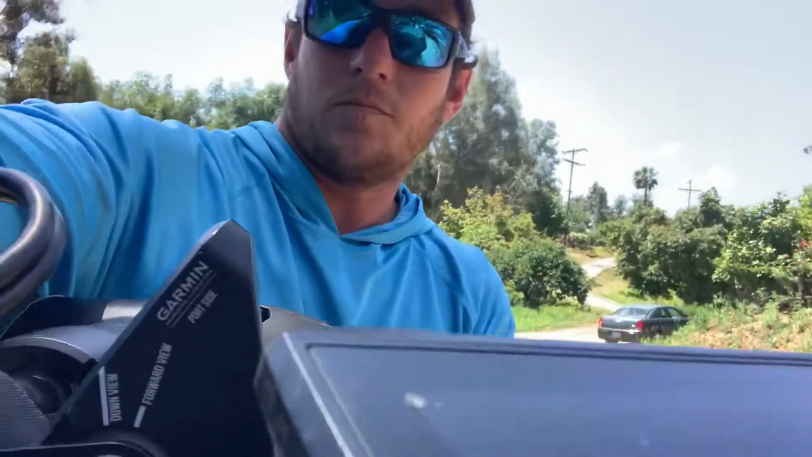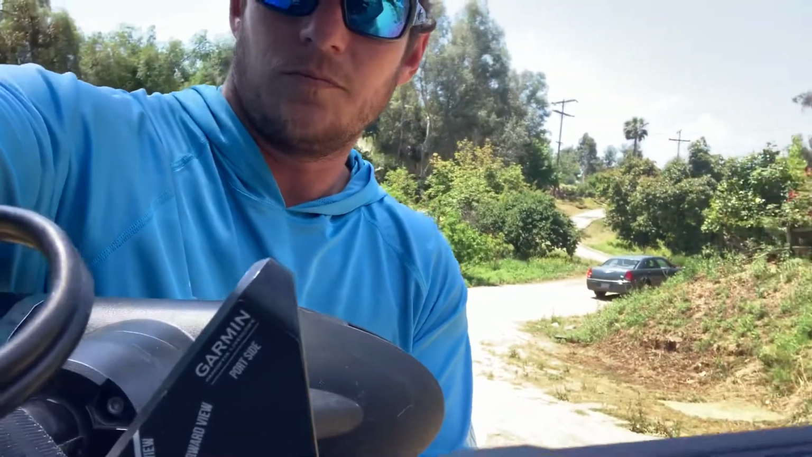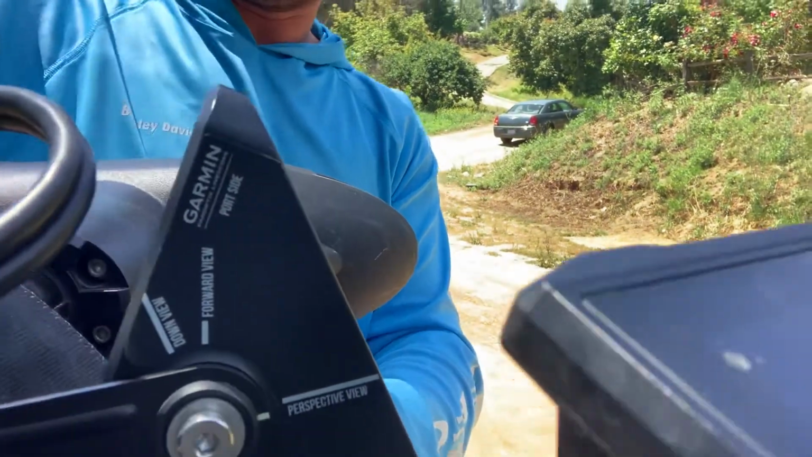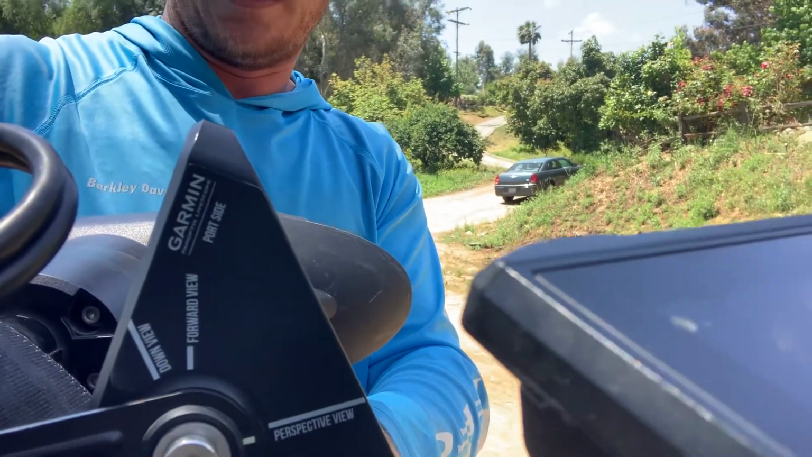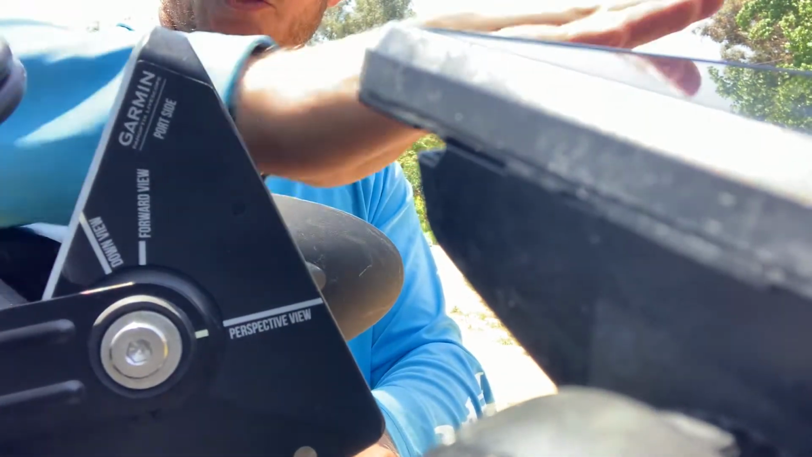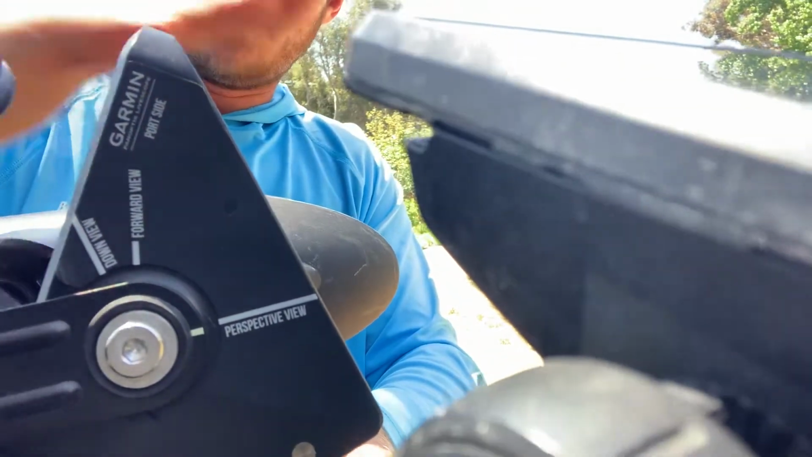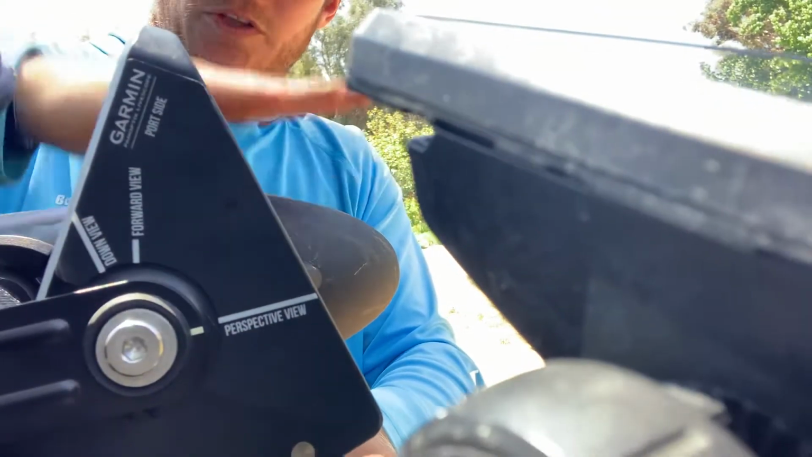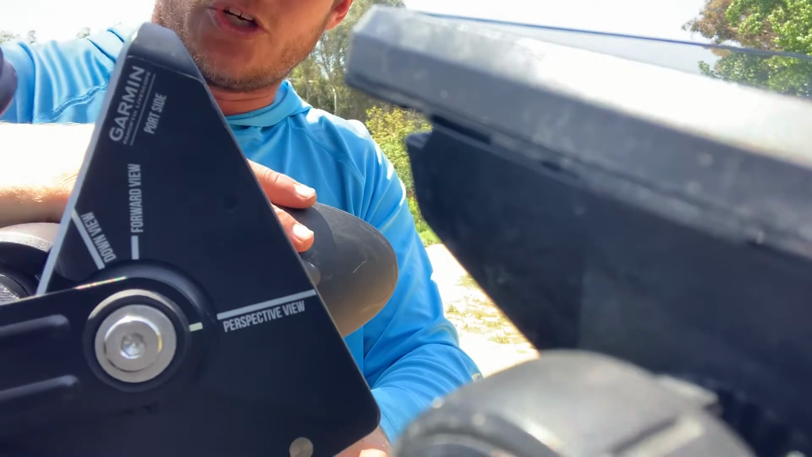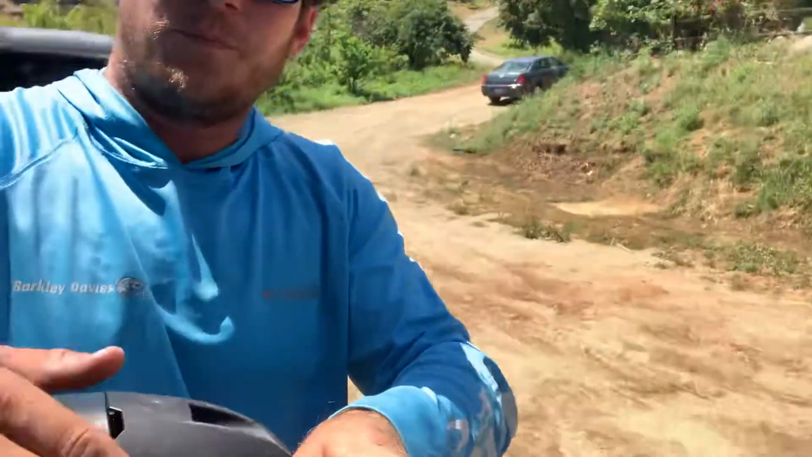Let's see if I can get a better picture of it. Yeah, so there we go. And then the head, that's it right there. That thing's off. So see how it's kind of shooting off at an angle? I have the camera level to the trolling motor right here. So this is the trolling motor. You see where it's shooting off at an angle? That's a huge issue right there. Sorry about that. Hope I'm not making you guys seasick with this camera.